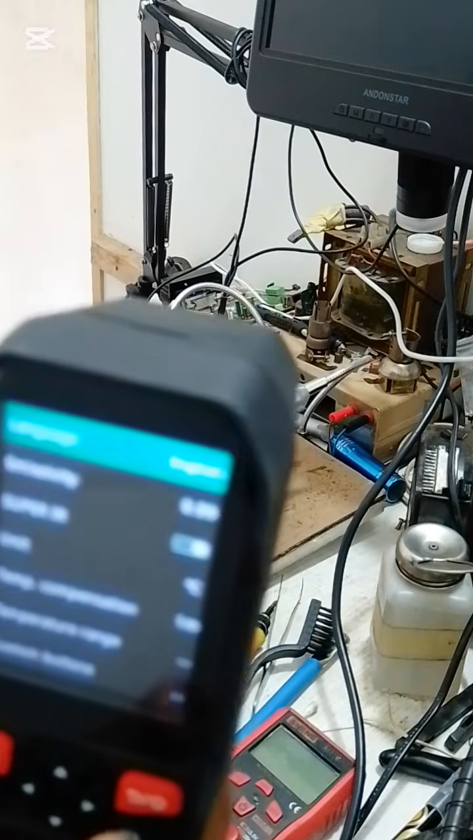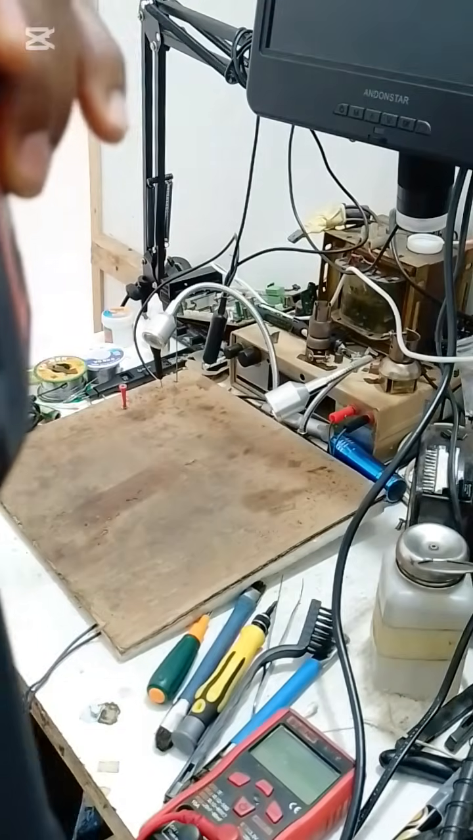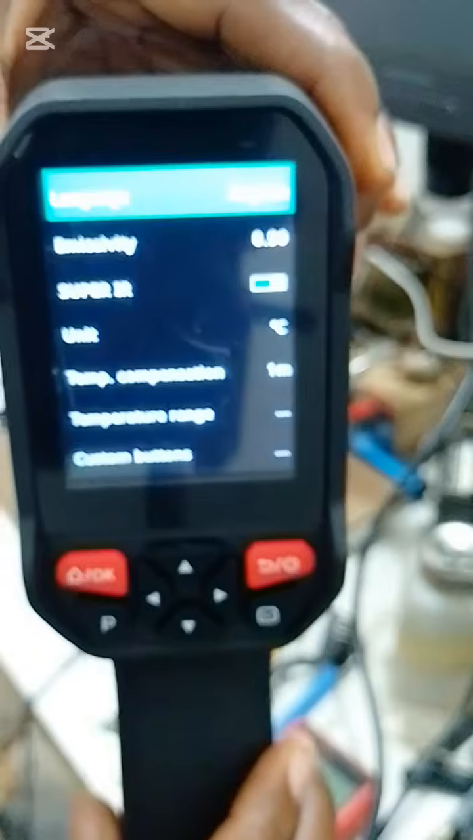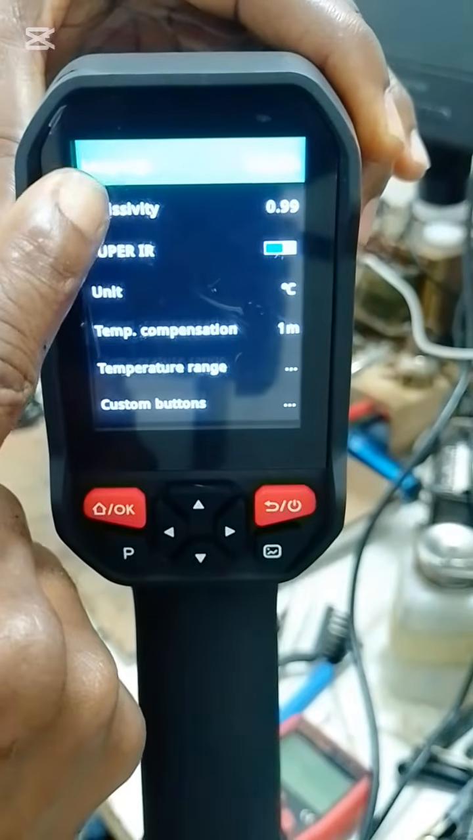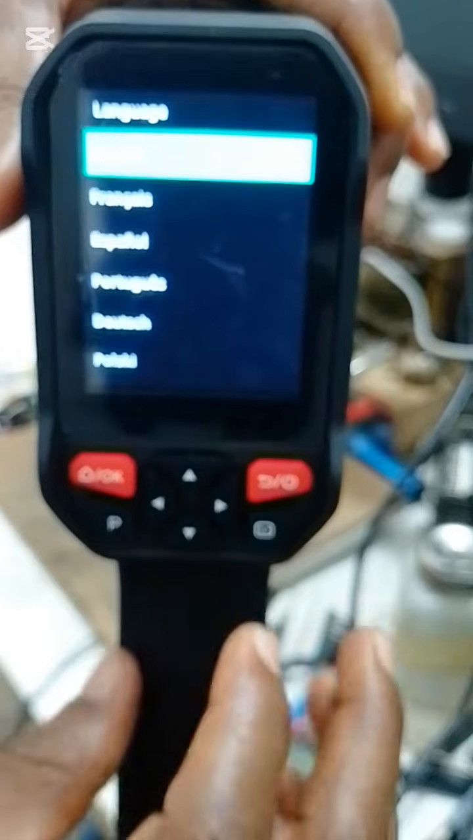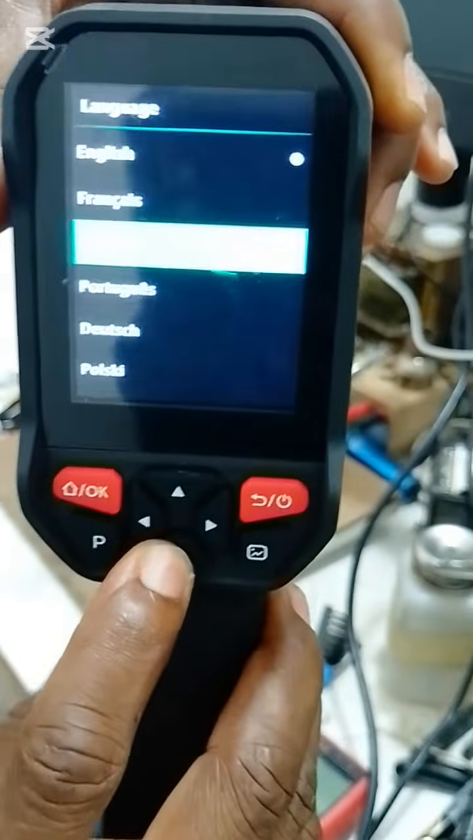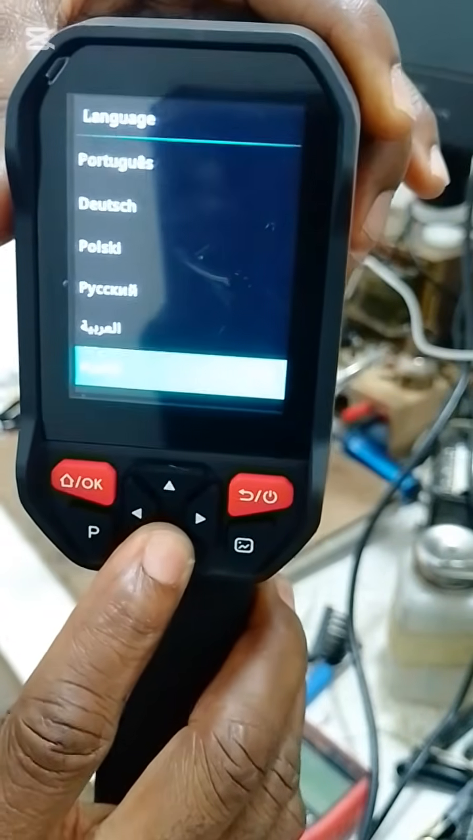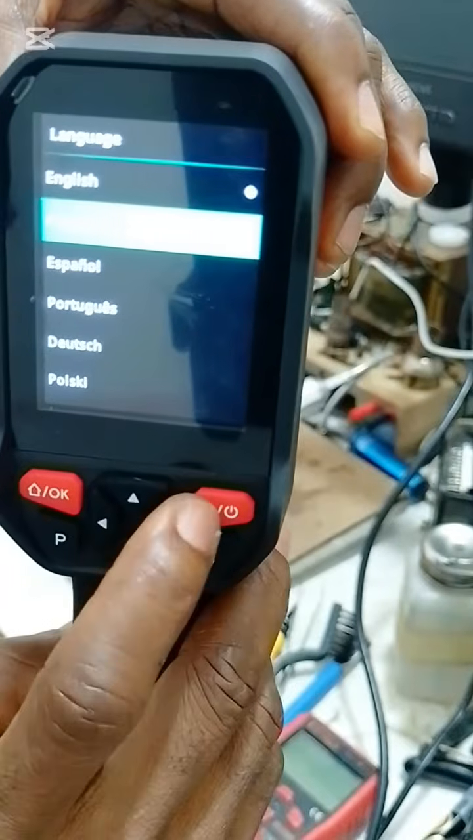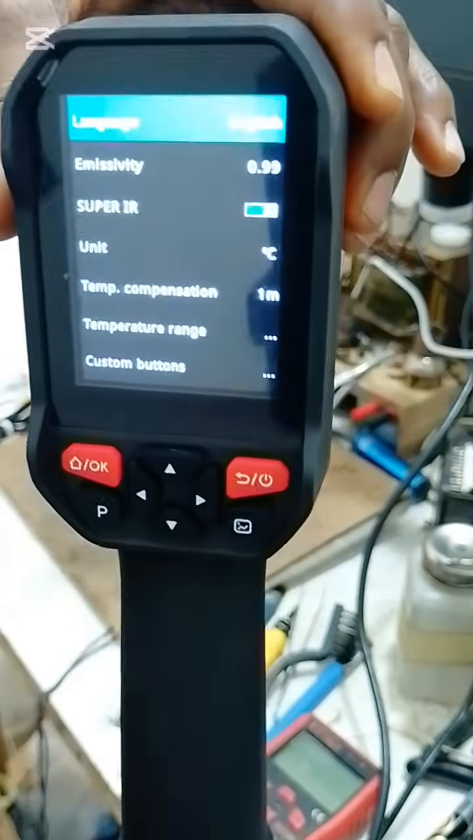In the settings, we have menus. Look at the menus. We have the languages. We have all these languages, very many languages. You only pick the language according to your region, your preferred language. Then we have emissivity.